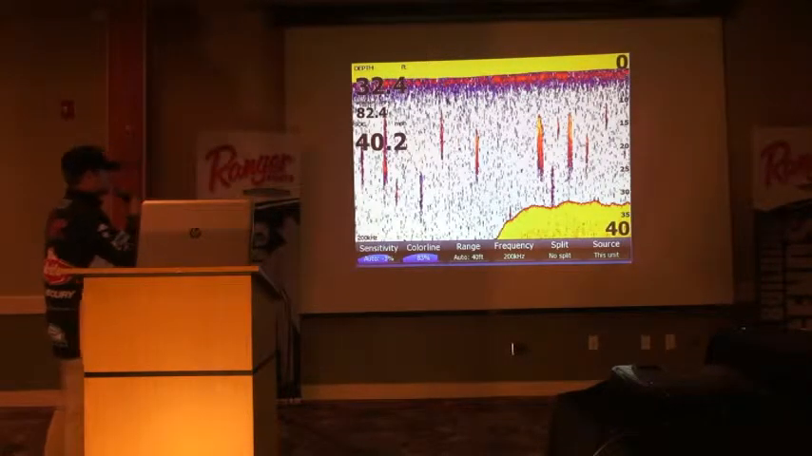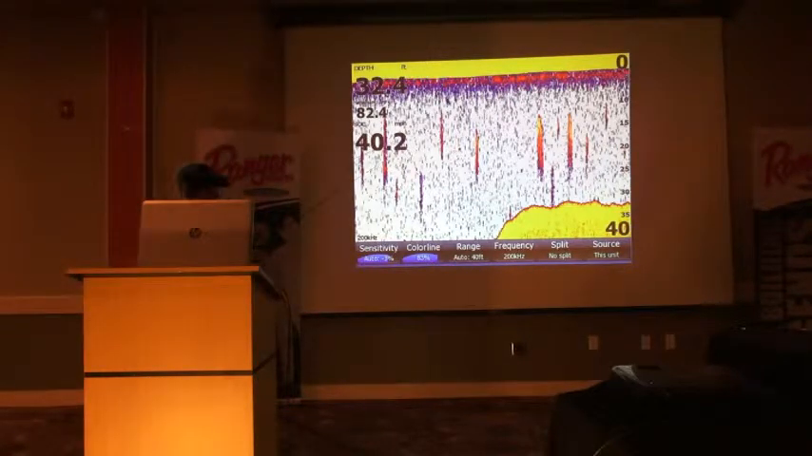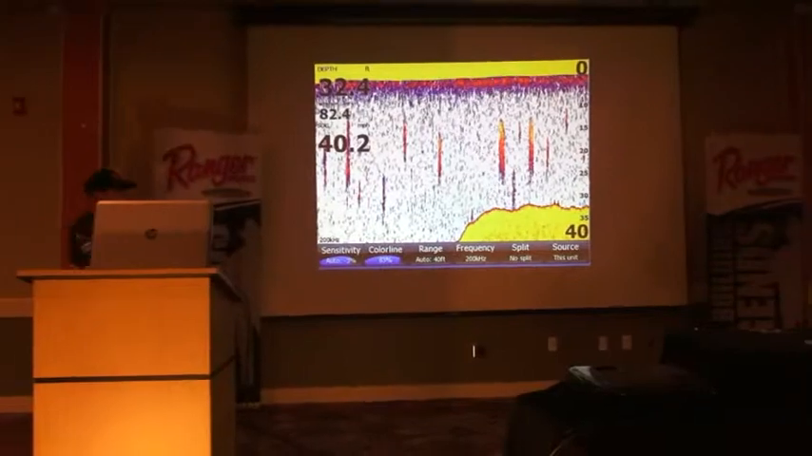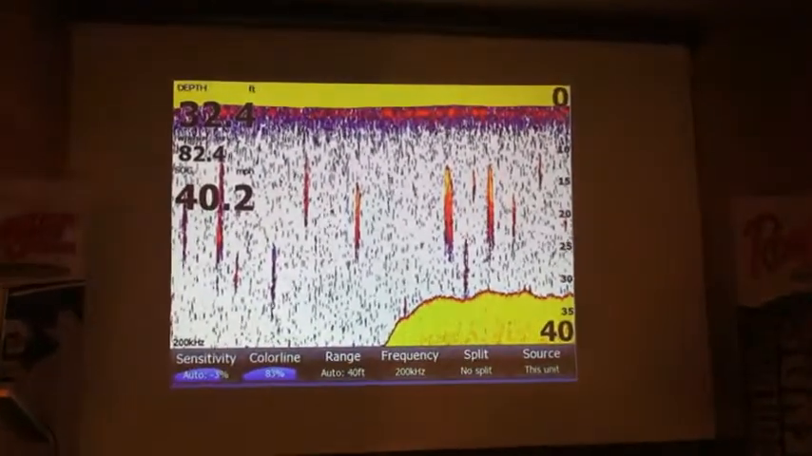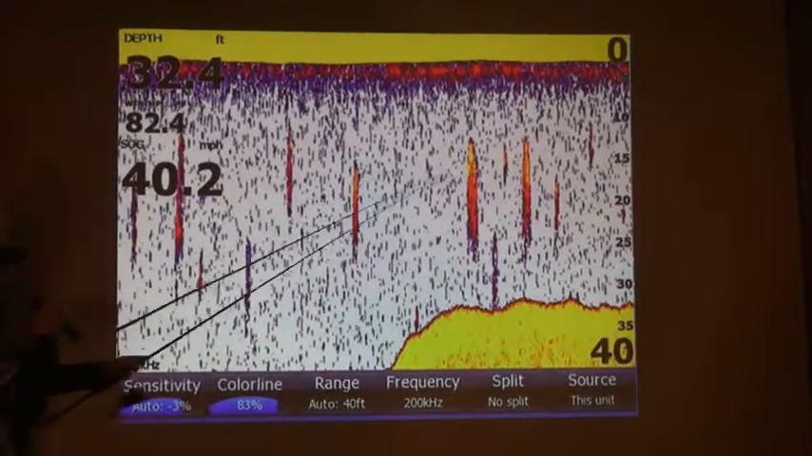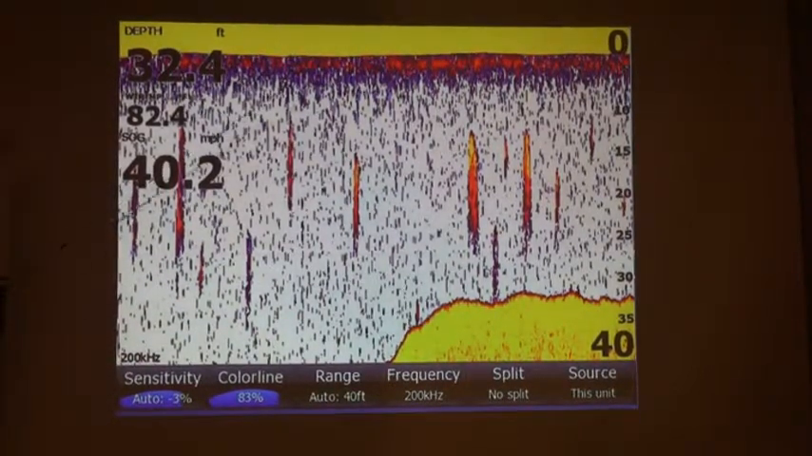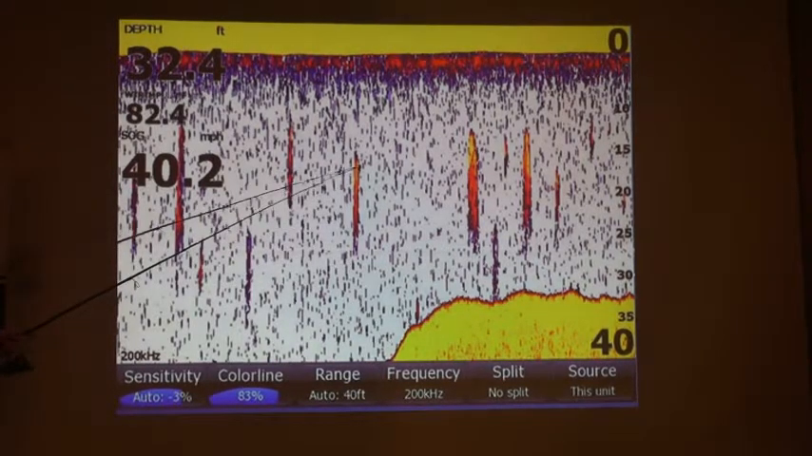Here's another great example of bait balls that are higher up in the water column. This is a lot smaller bait. That last slide, those shad and those alewives are actually pretty big, like 8 to 10 inches or so. But this is just big schools of little balls of bait, marked at basically 40 miles an hour. So very fast, but these are big, dense schools of bait.